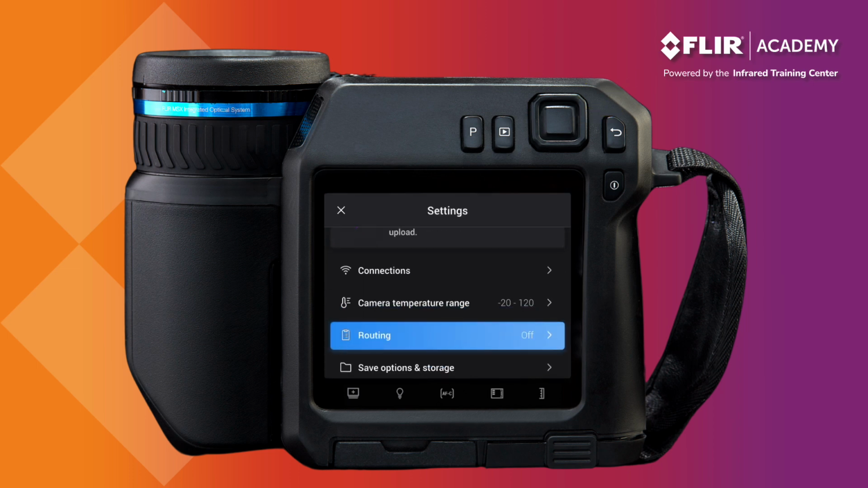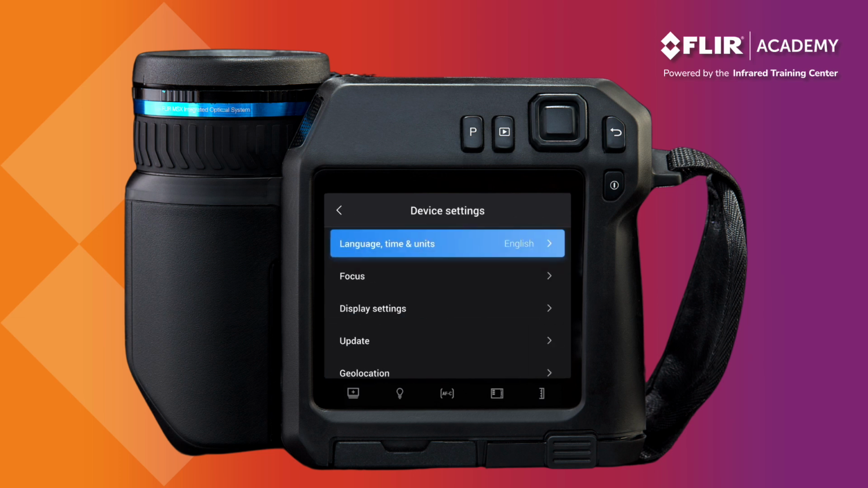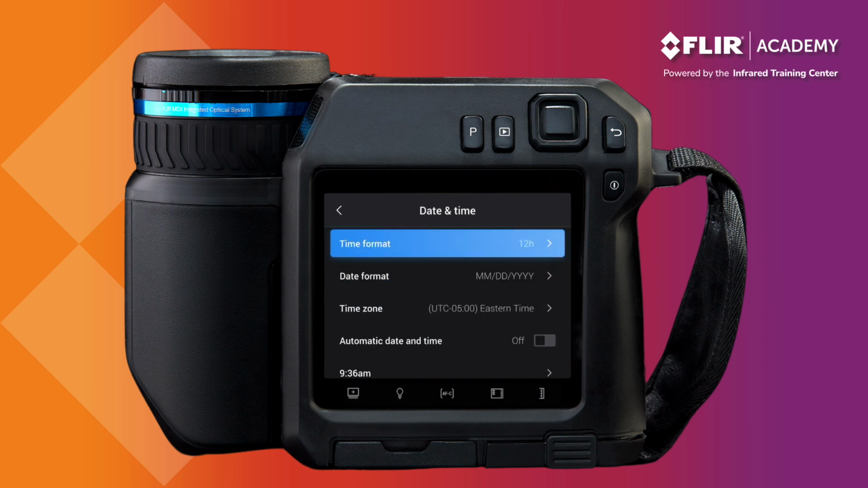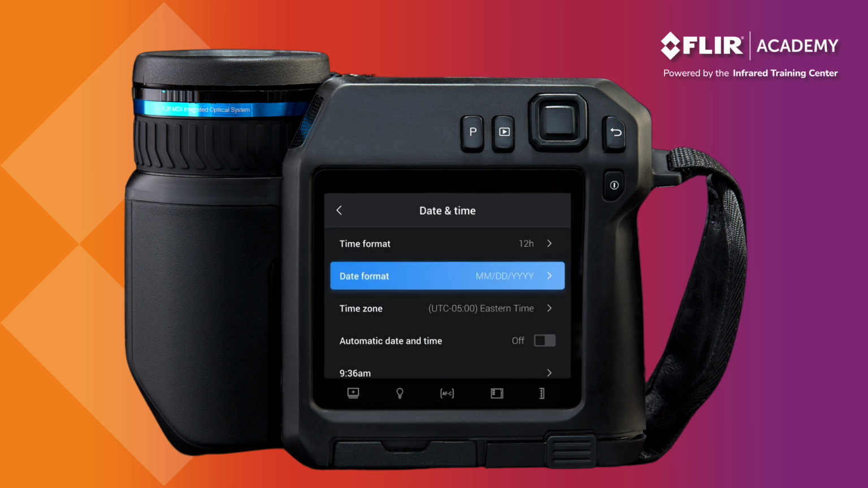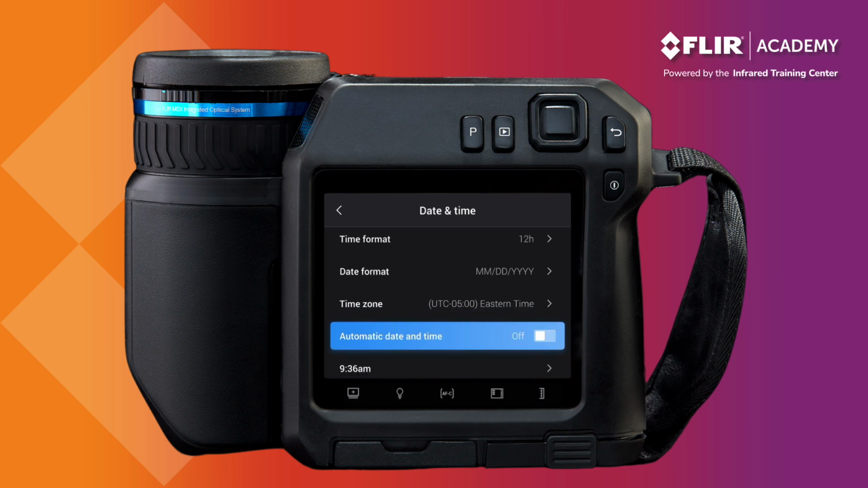Select Device Settings, and then Language, Time, and Units. Under Date and Time, you should see options to set your time format, the date format, and the time zone. As for setting the date and time, if you're connected to a Wi-Fi network, this should update automatically. If not, I'll show you how to connect to a network a little bit later on. For now, you can use the field to make manual adjustments.